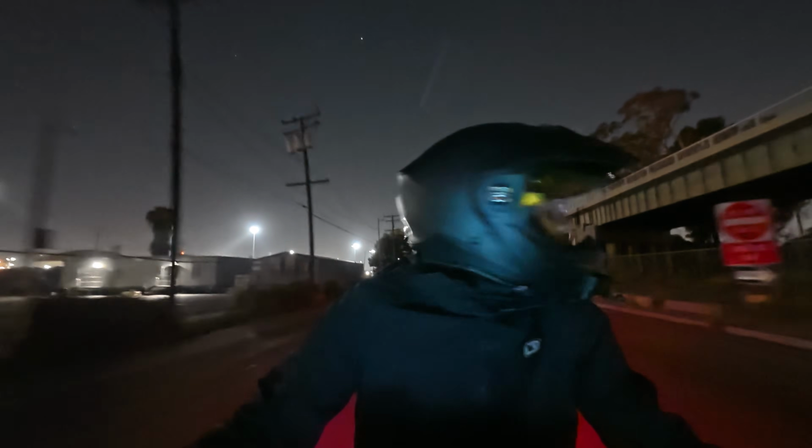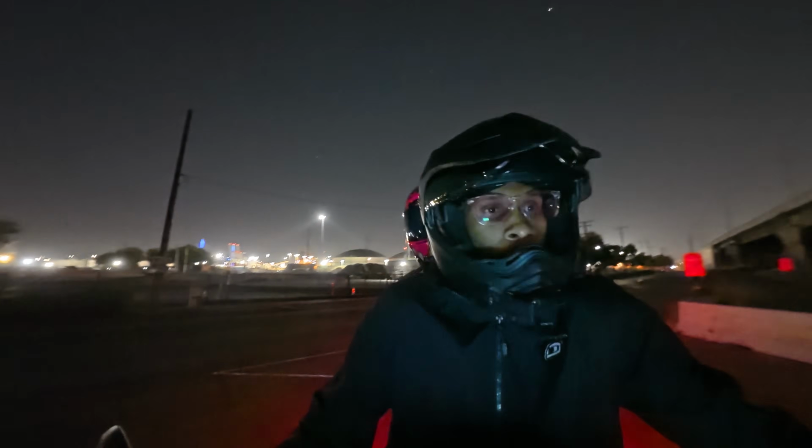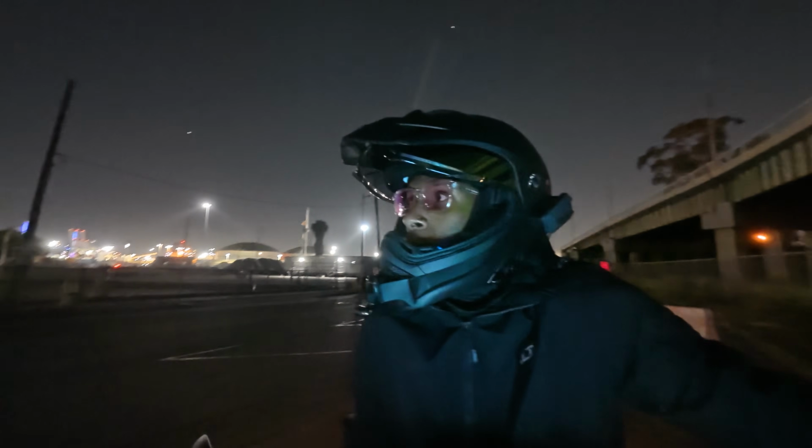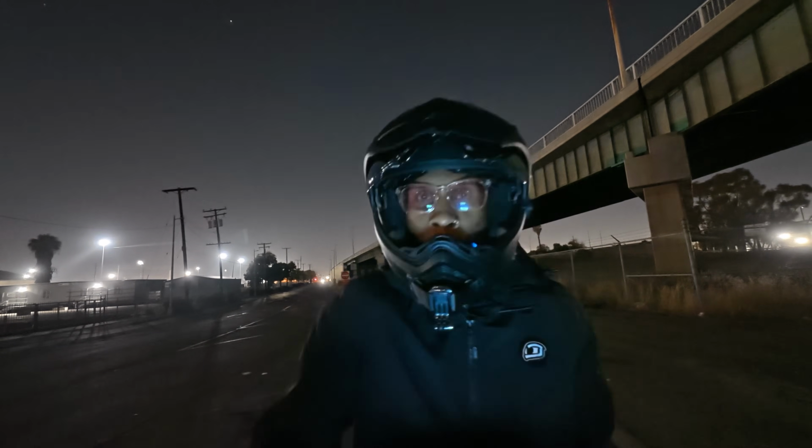Like over here, yeah, this is the spot I want to go to right here. Yeah, let me not run this over though. I wanted to take a photo here. Okay, cool. So I finally found the spot that I want to go take some photos at.